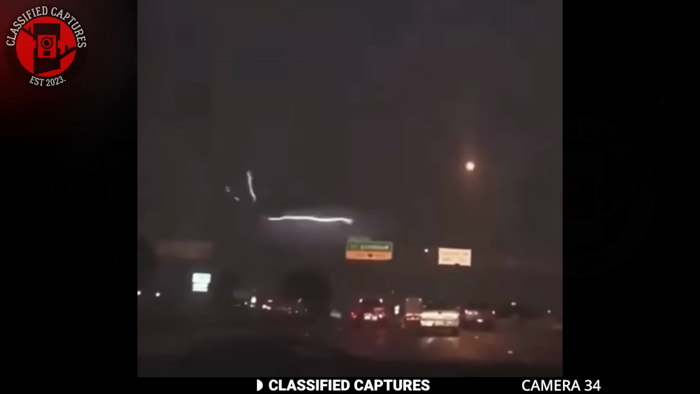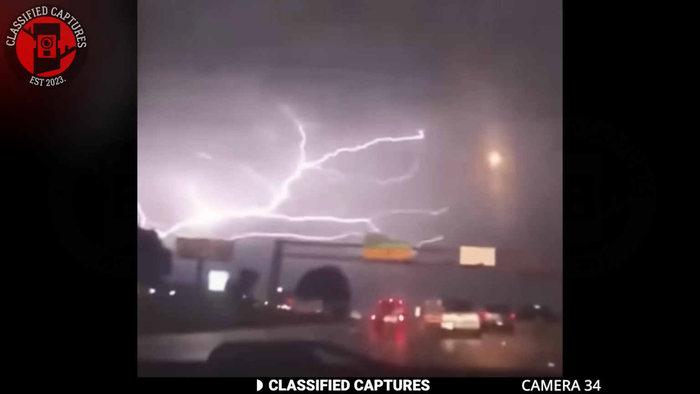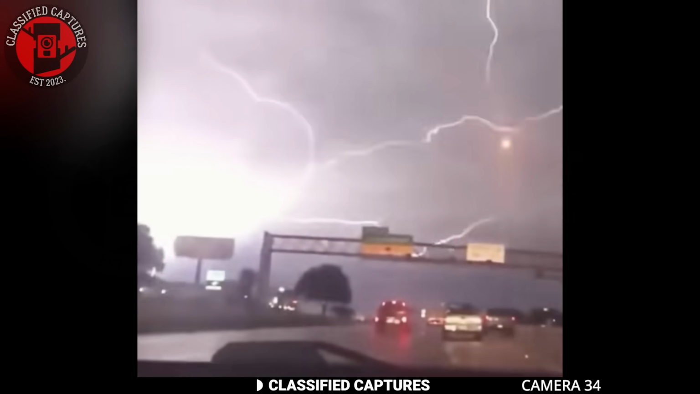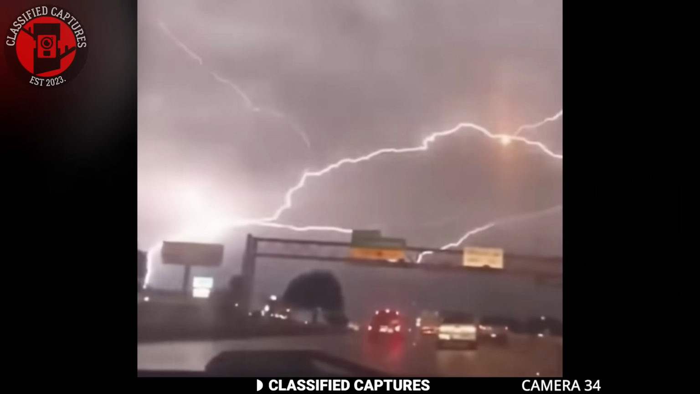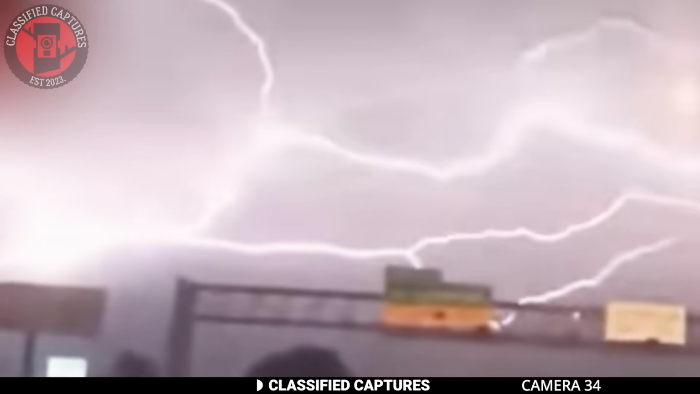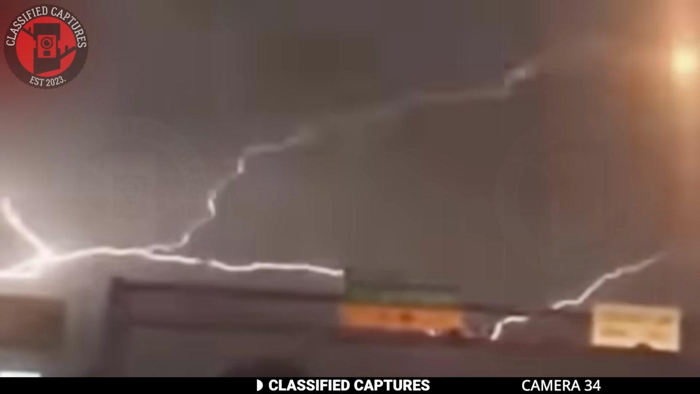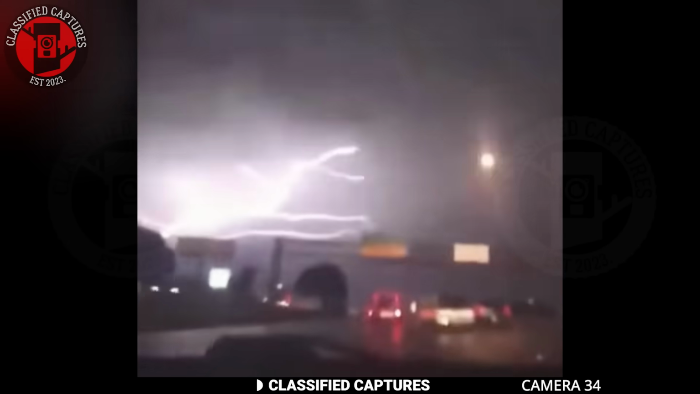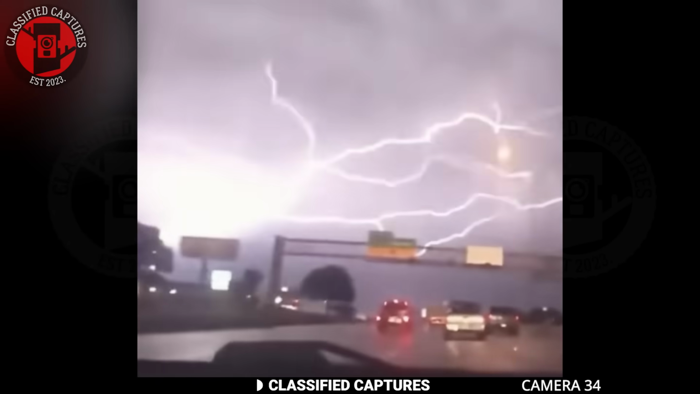As we marvel at the awe-inspiring beauty of the night sky set ablaze, it's crucial to acknowledge the inherent danger that accompanies such displays. Lightning storms, as spectacular as they may look, can be very dangerous. Observe the appropriate precautions during such storms, and whatever you do, don't pick up your camera and stand in the rain trying to get a picture. You might not make it back home.